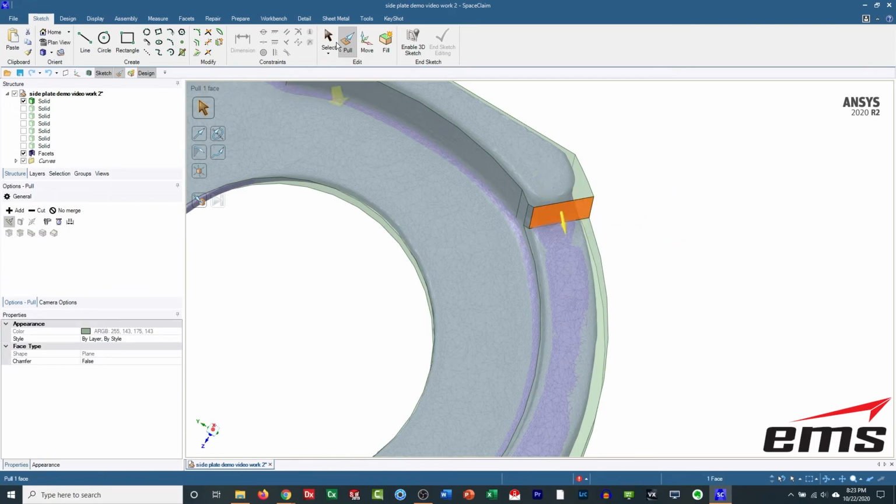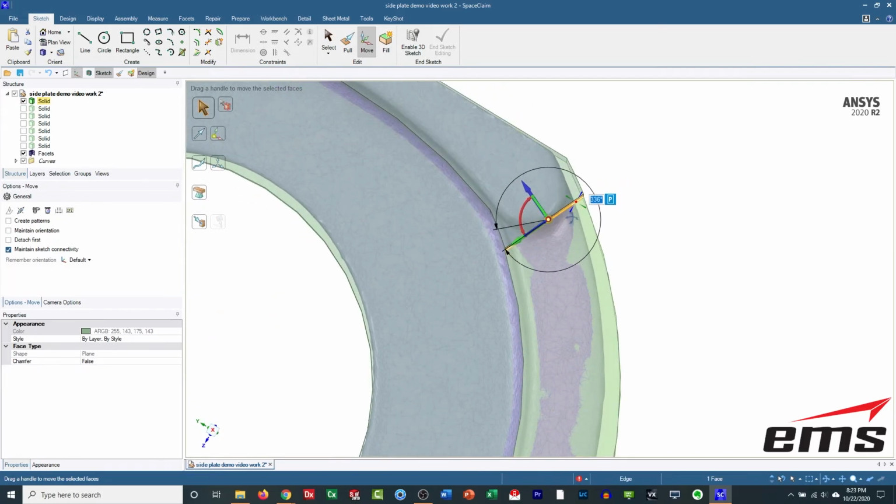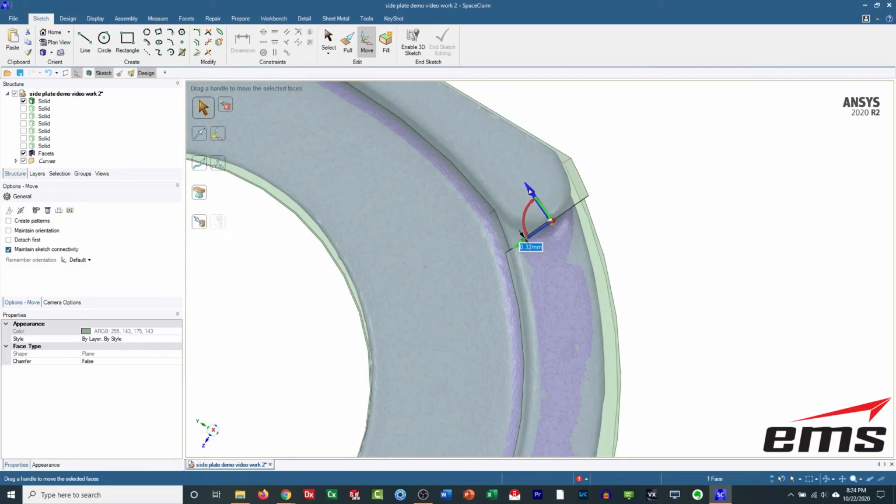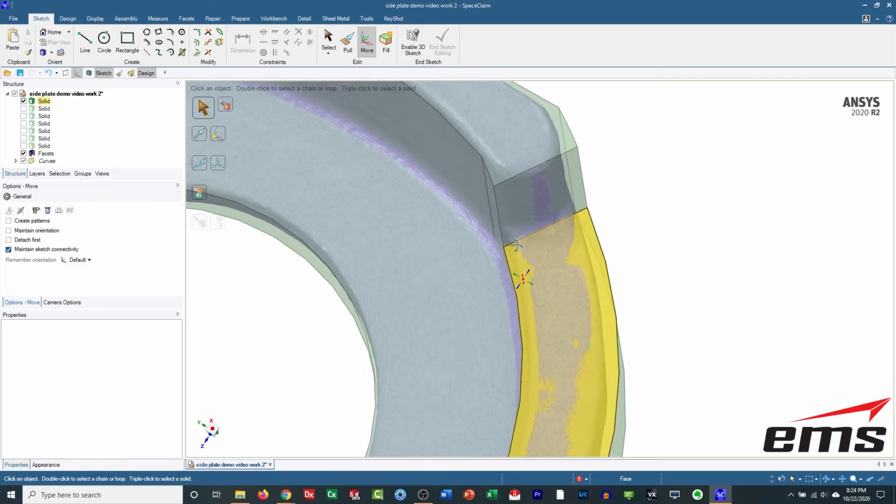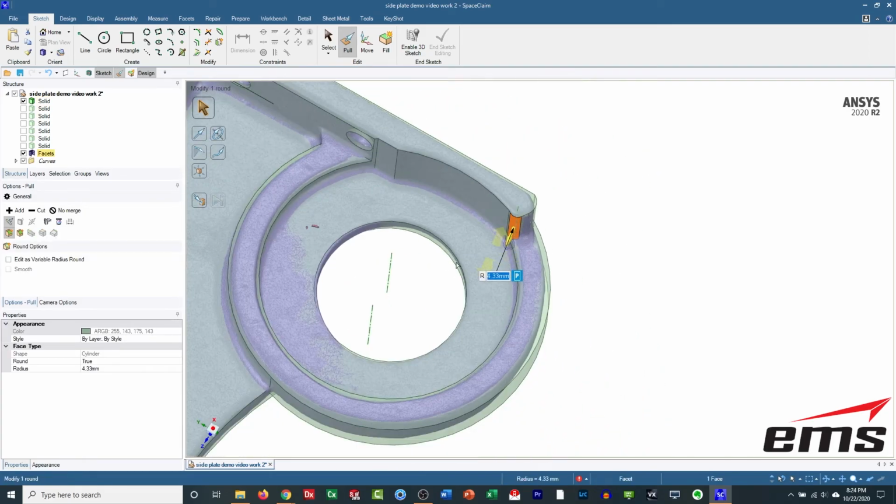So I could pick this face, go to the move tool, and not only can I move it in and out, but I can also pick on an edge and then rotate, and you can see what it does. So I can adjust this to get it a little more perpendicular before I create the fillets. So now back to the pull tool, and now I'll come in and put in some of these radii. It's pretty cool. You can manipulate it many different ways.